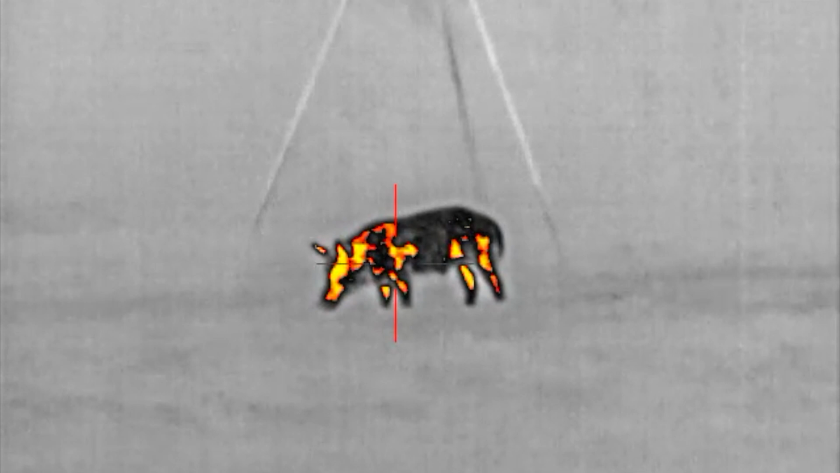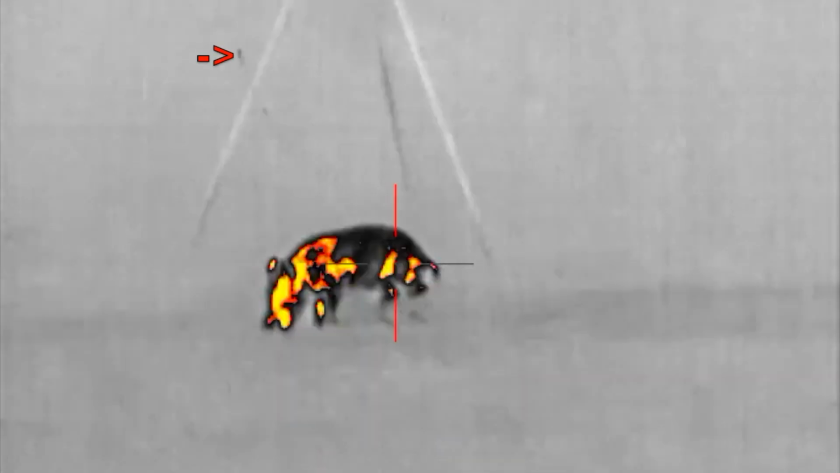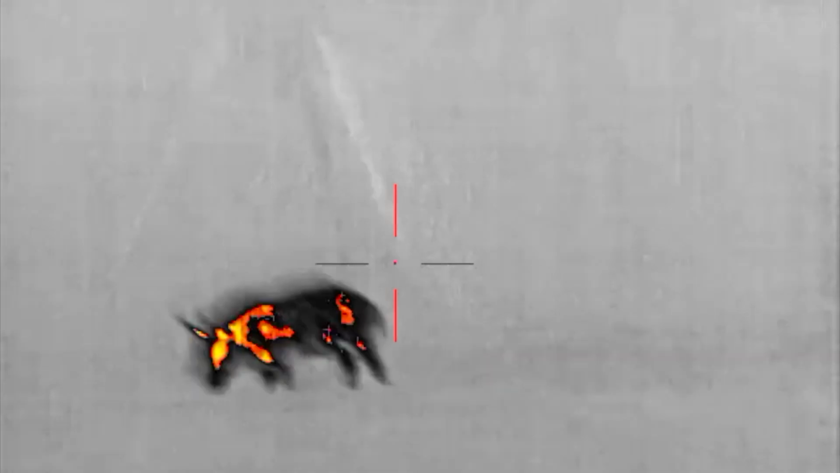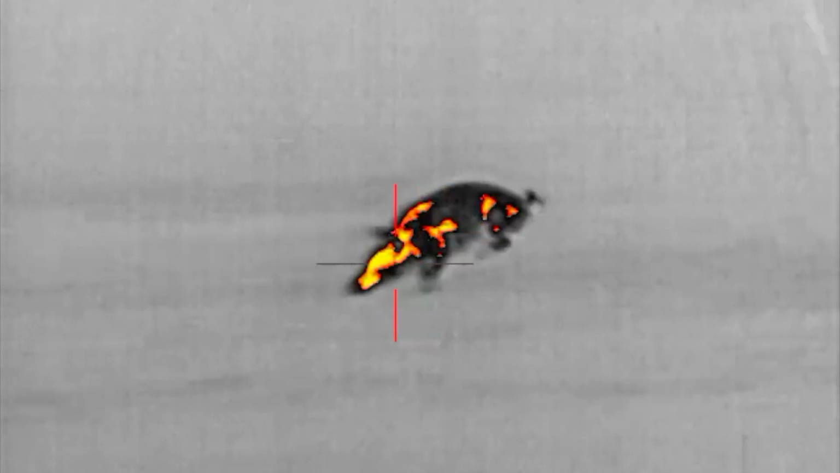In slow motion, you can tell I blew a wad of material out of this hog. You can also see it collapse on the run. If you turn the audio up, you can hear 2 solid thuds. I decided not to pressure this hurt hog, and I'll look for it in the morning.